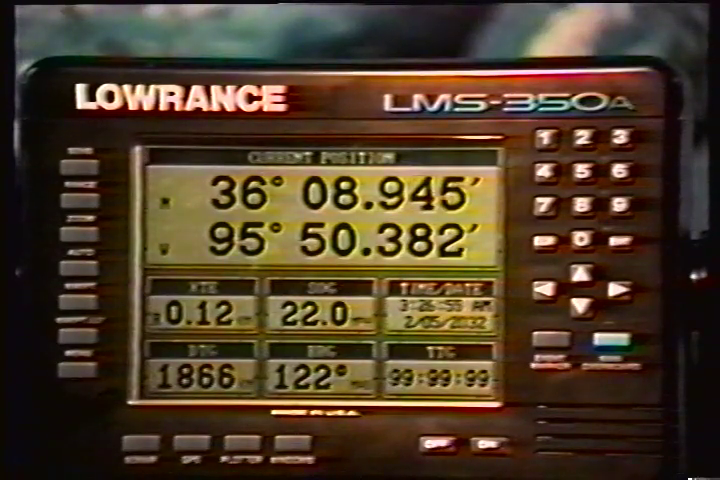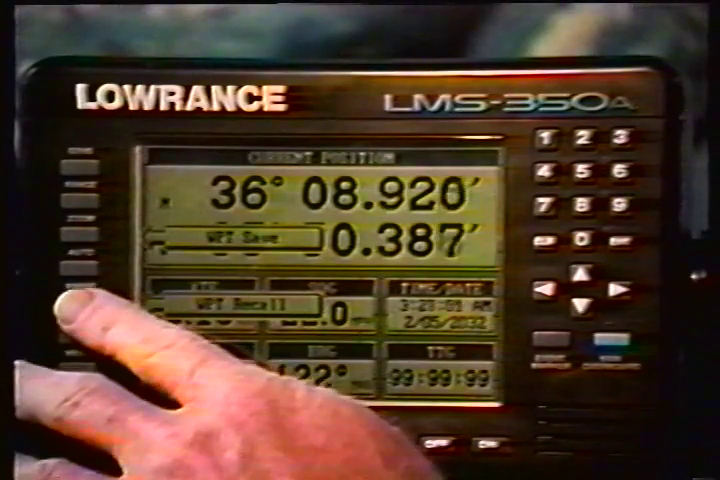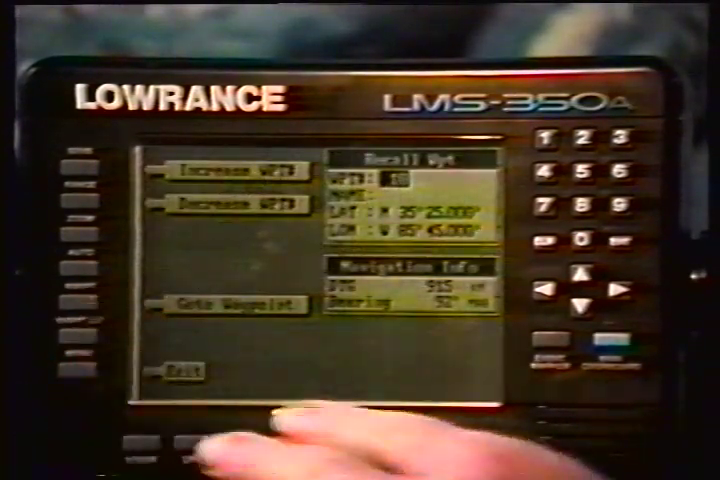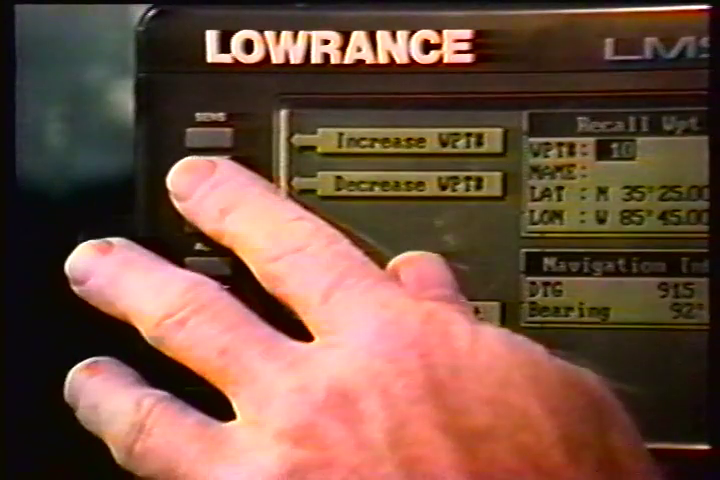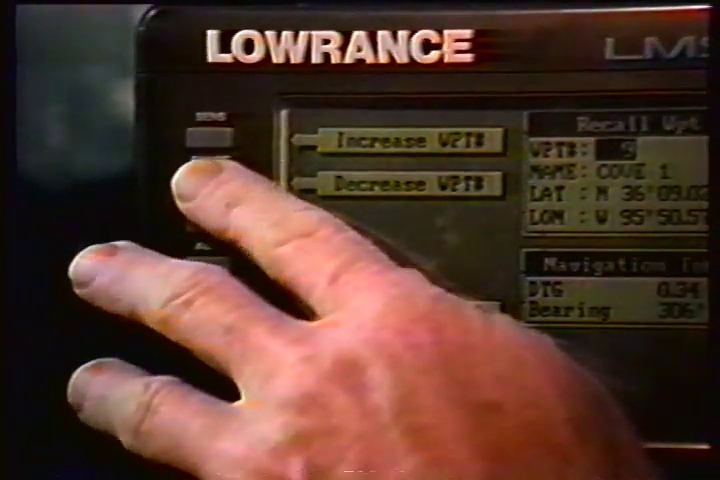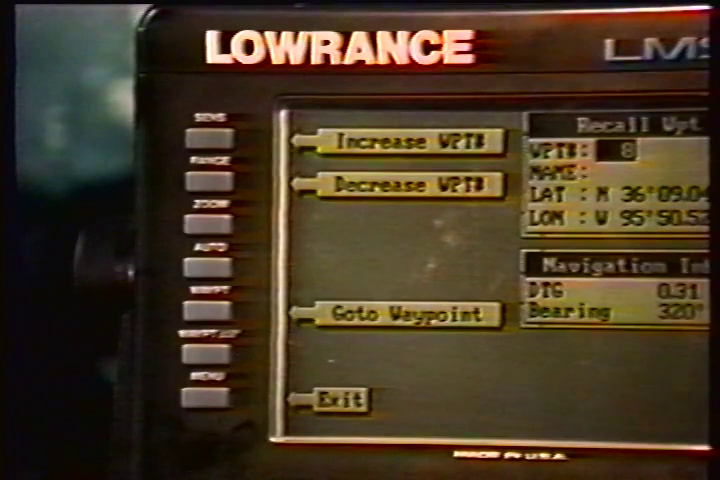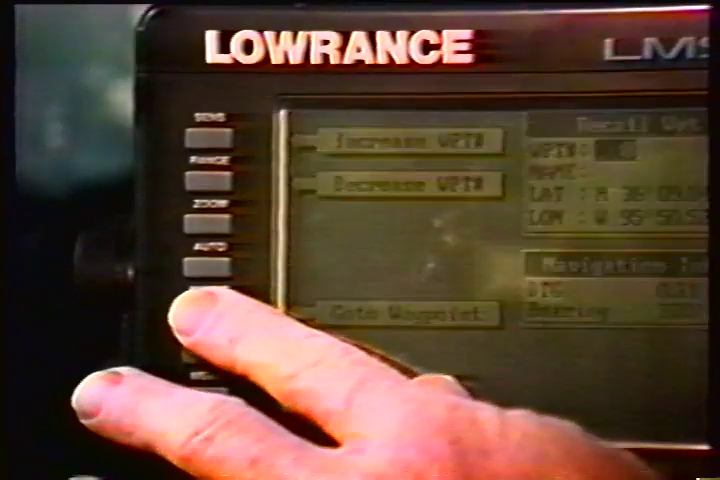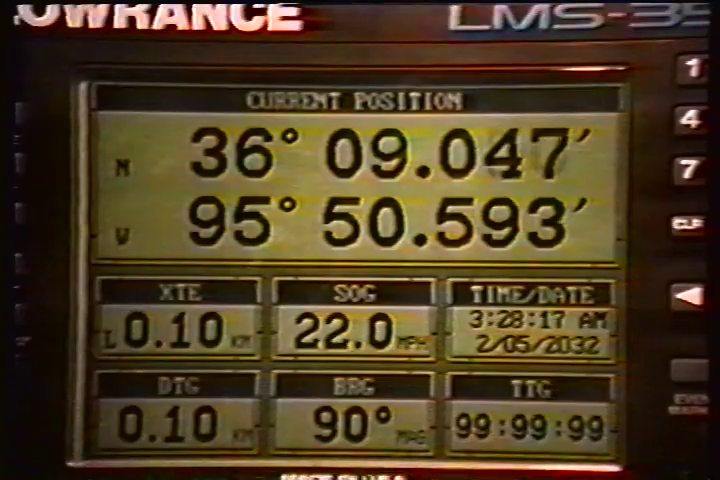To recall a waypoint, first press the waypoint key. Then press the key next to the Waypoint Recall label. Now press the key next to the Increase Waypoint or Decrease Waypoint label until the desired waypoint number appears on the screen, or simply enter the waypoint number using the numbered keys. When it does, simply press the key next to the Go To waypoint label. The LMS 350A begins showing navigation data to the waypoint.